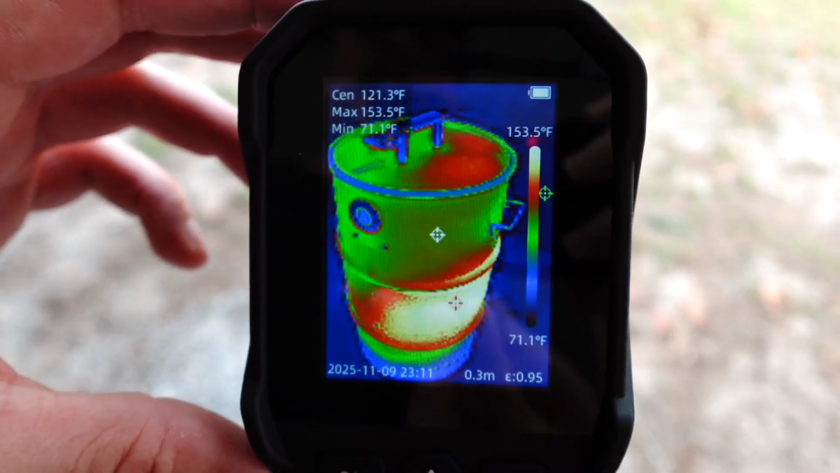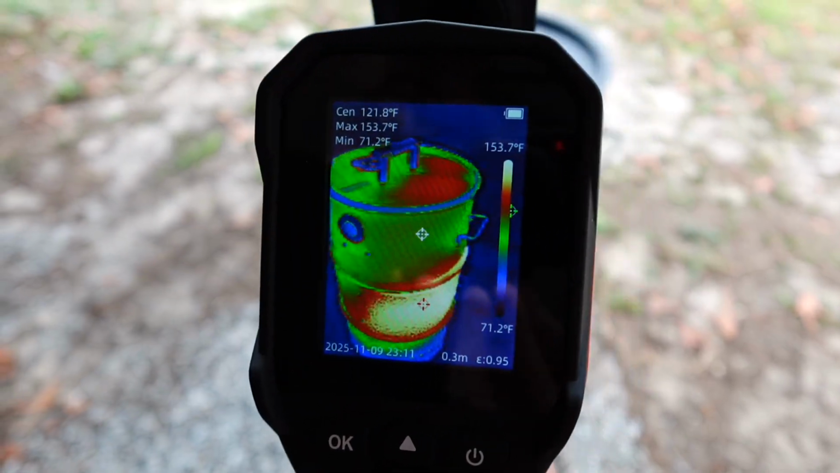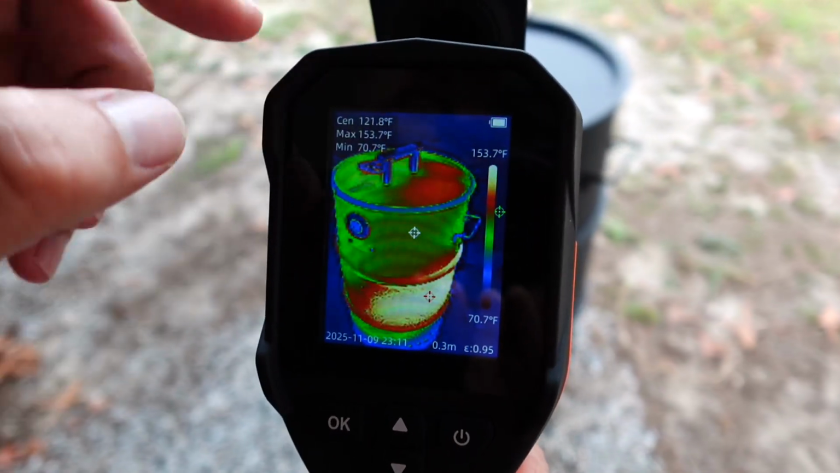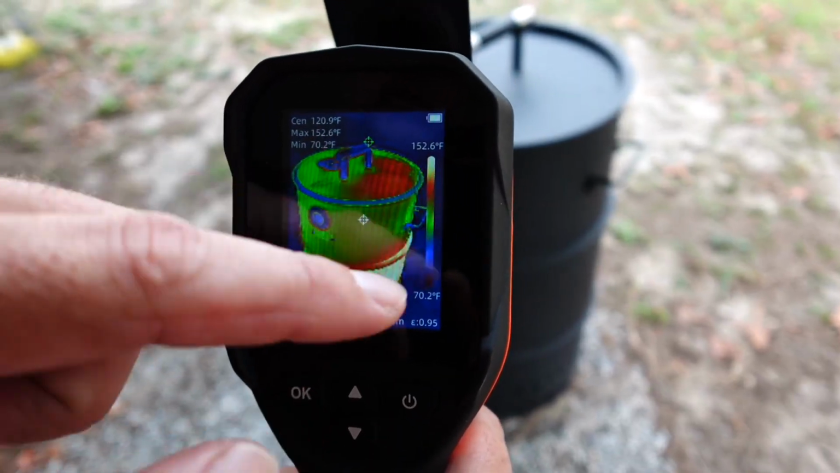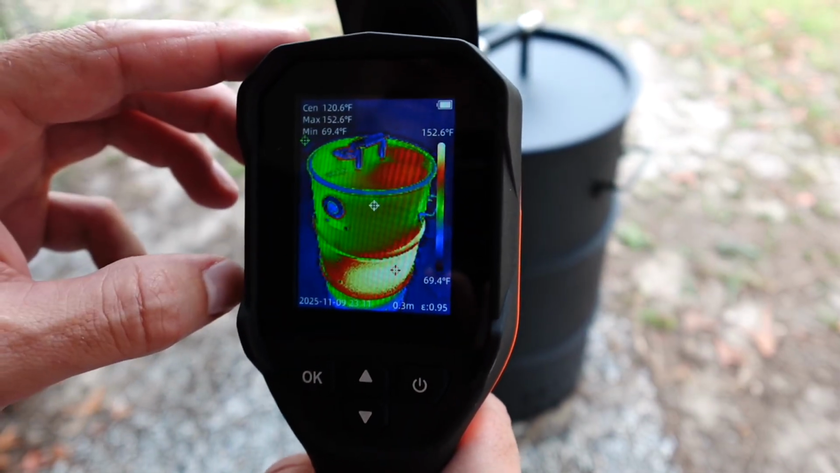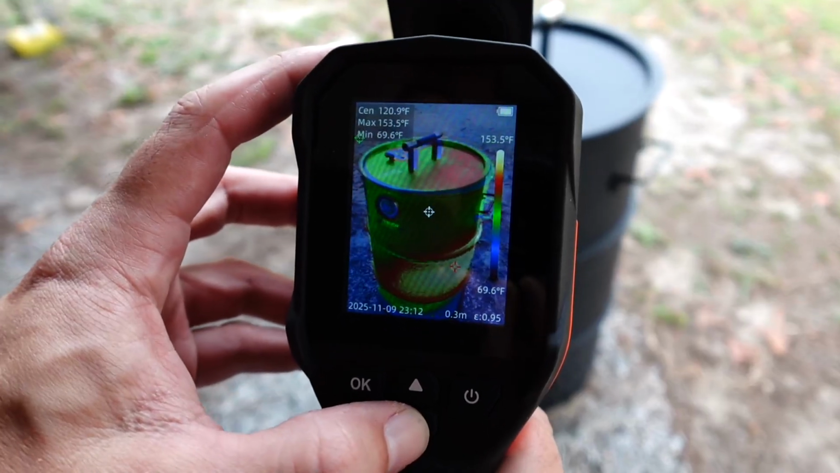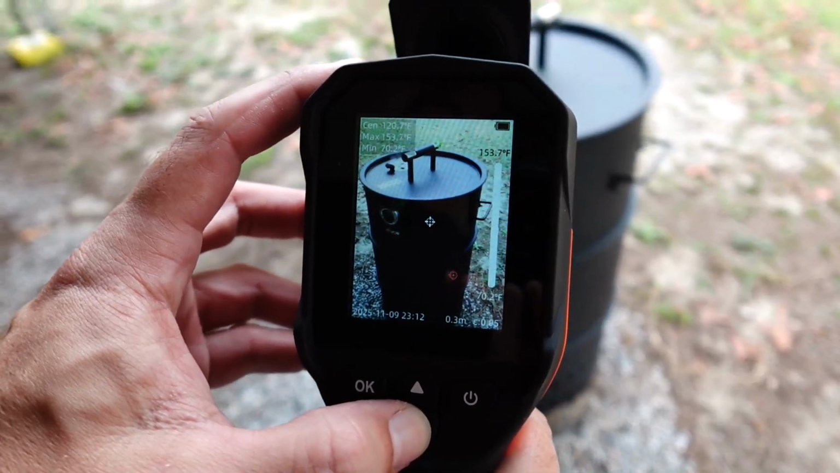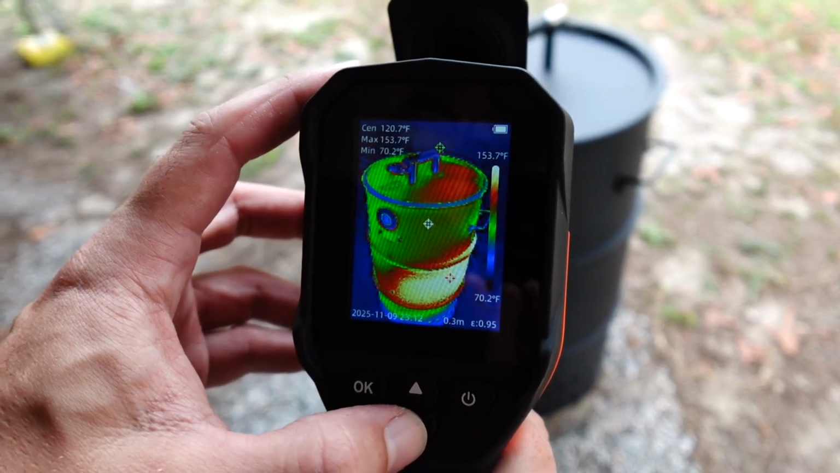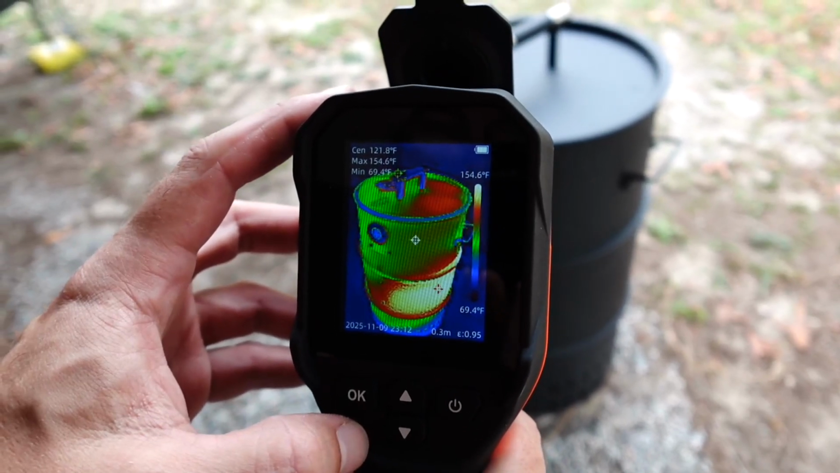All right, so you can see that the indicator shows the different hot points. And up on top, max, we're at 153 degrees Fahrenheit, and the minimum, which is the ground, over here, we're at 70 degrees Fahrenheit. So all the different colors, we can go through the different modes. And if I hit the trigger, I've taken a picture of it.